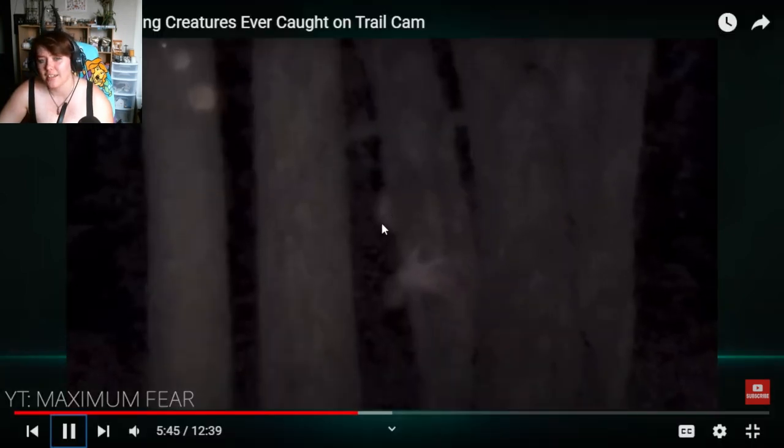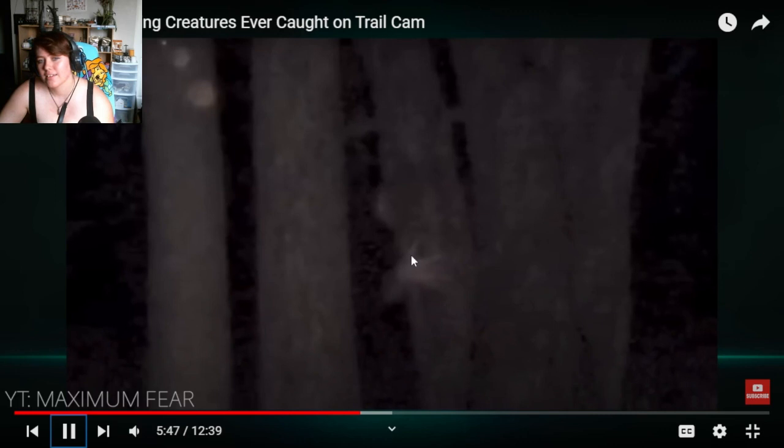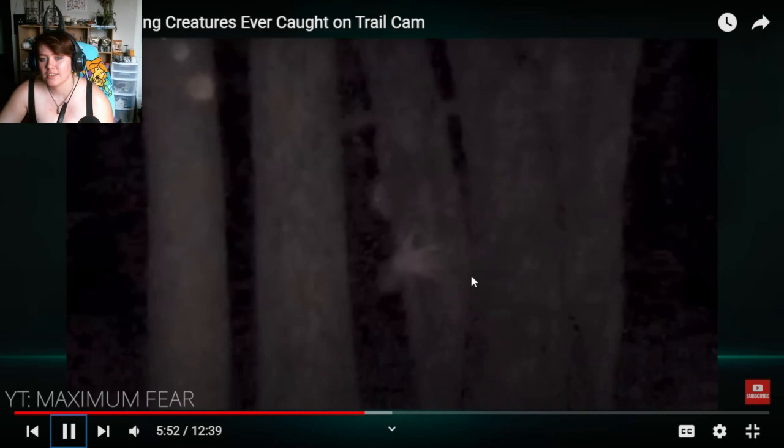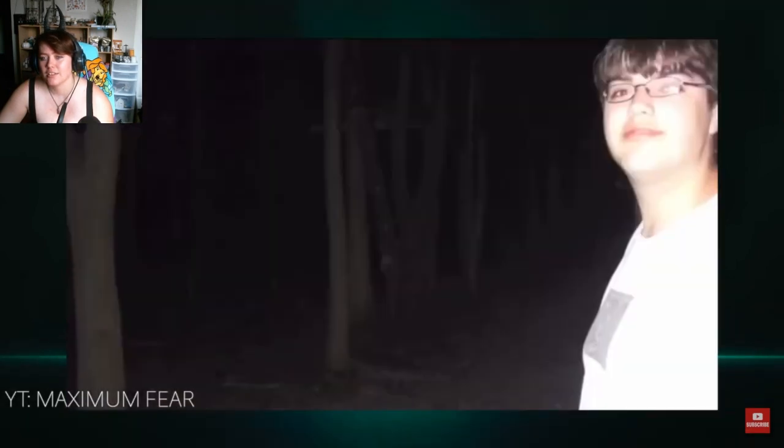terrifying. Oh, there, okay. As we look closely, you can see a pale and horrifying face peering around the tree, staring right back at the hikers. You can see that now. They were being stalked by some strange creature.